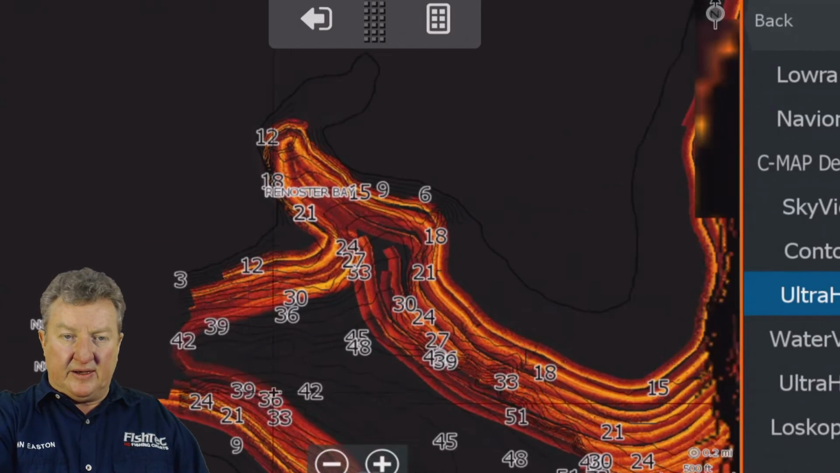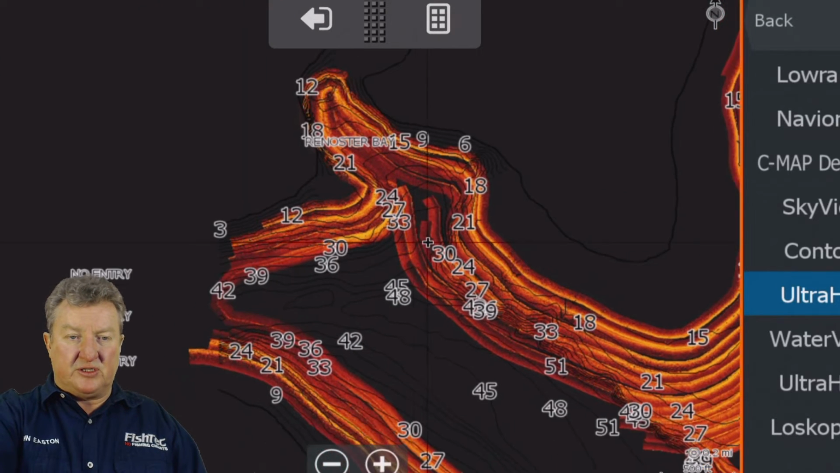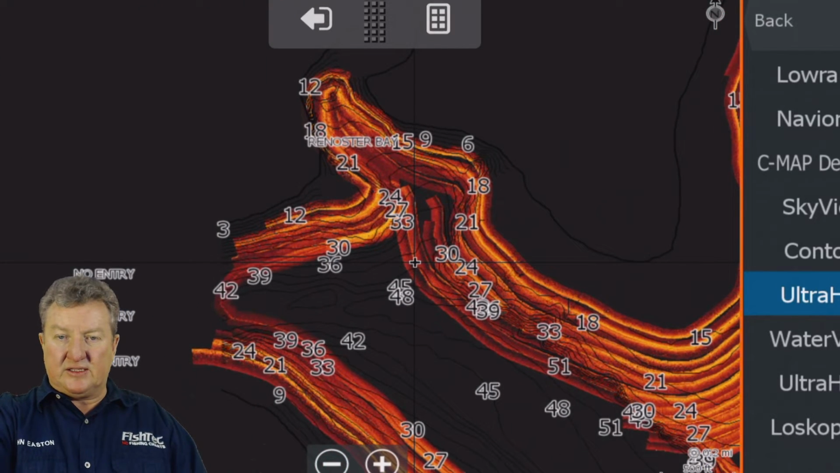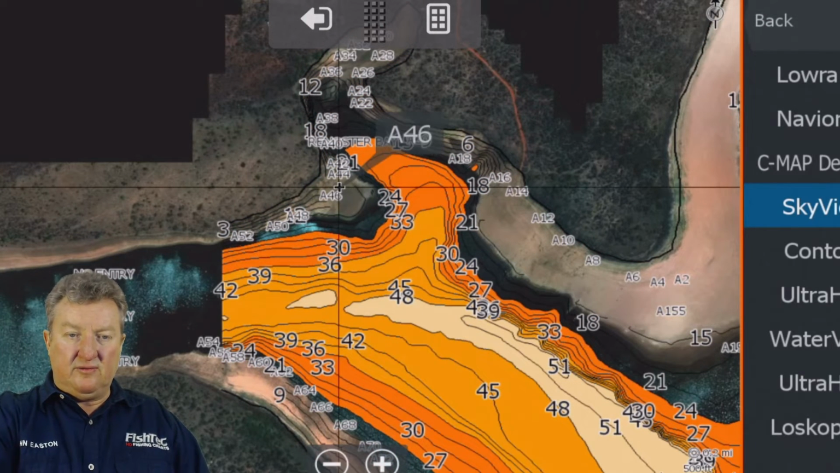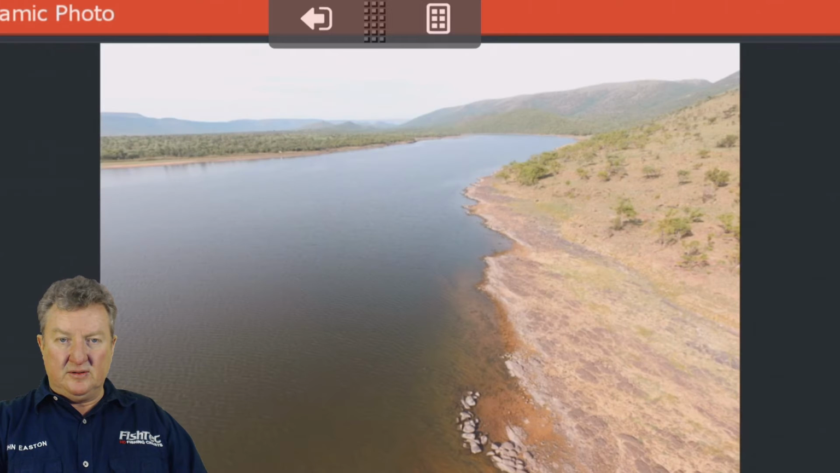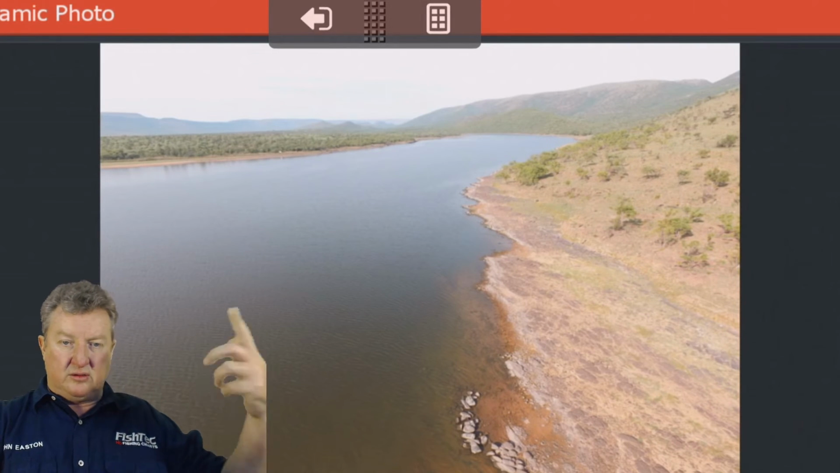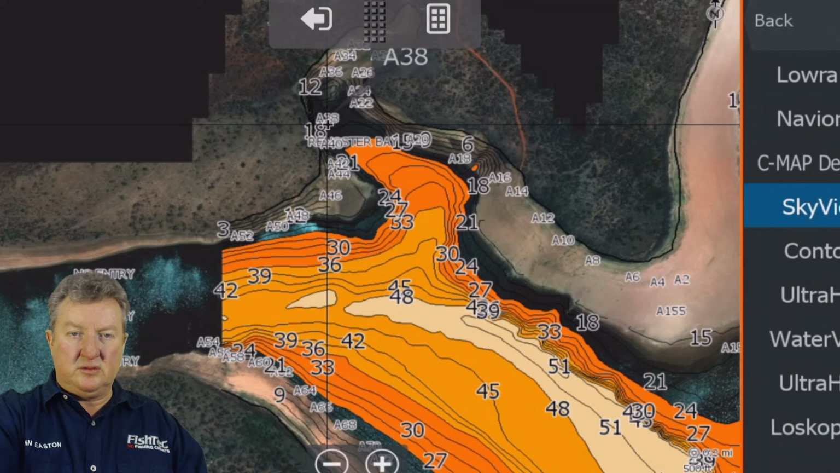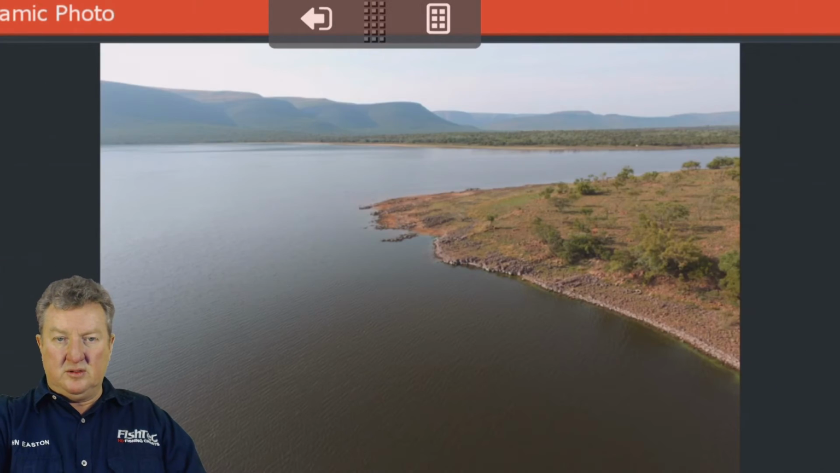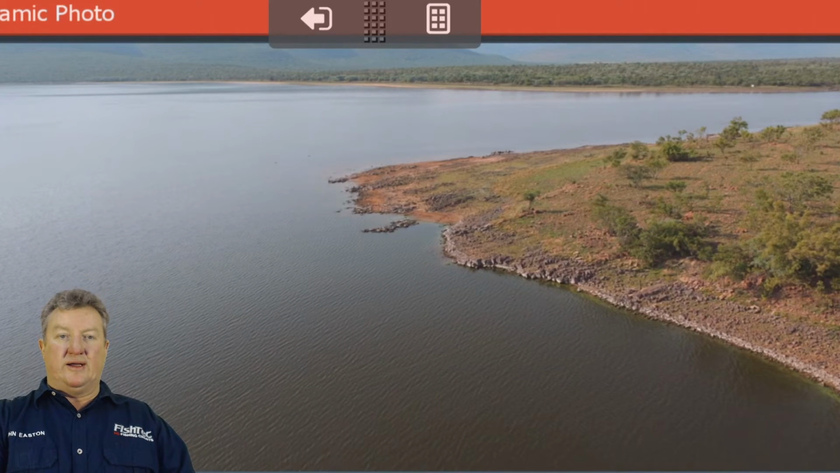Let me see if I can get a nice little sky view of that, down at Renoster Bay. Okay, that's looking the wrong way. Okay, that's looking to the right.